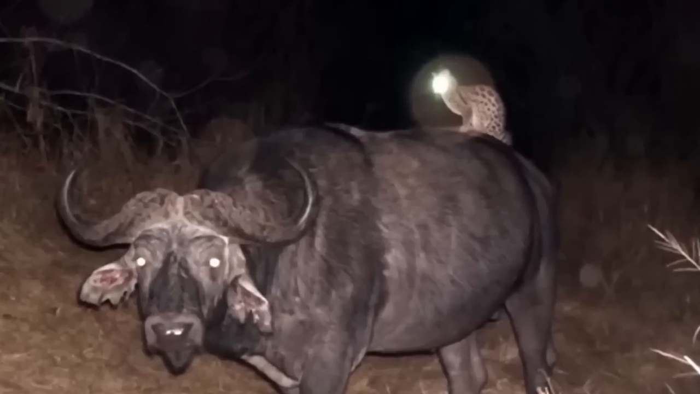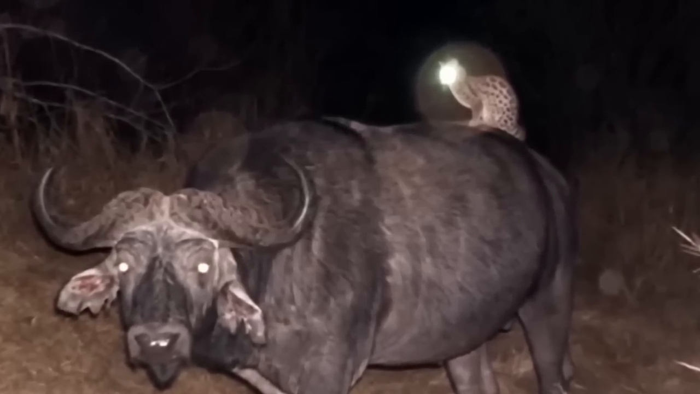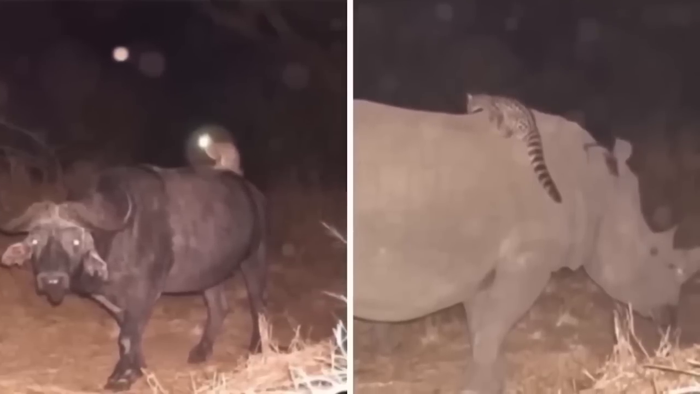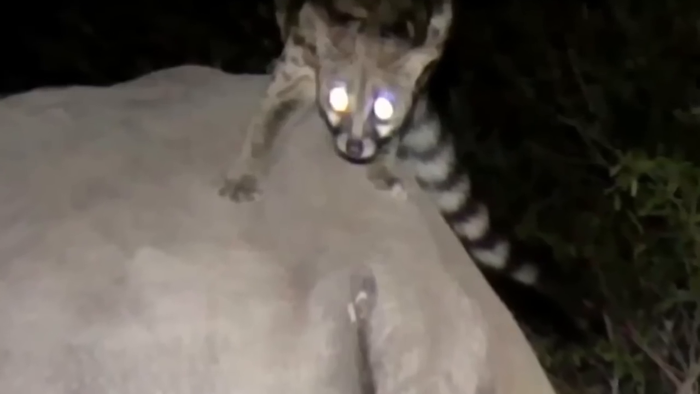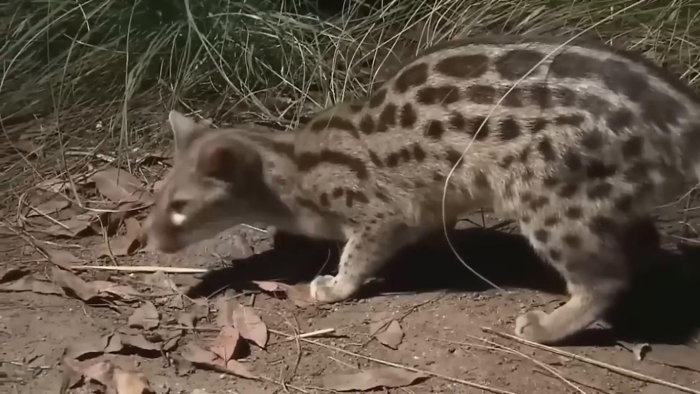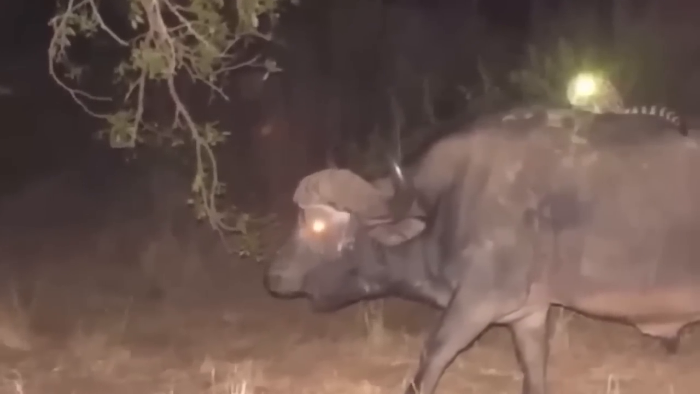When these pictures went viral online, they really got people talking. They show a little cat sitting on top of some big animals, which surprised a lot of folks. Nobody could believe how chill the cat was about it. Some people even made jokes about the cat being the boss of all the other animals. But then some experts gave their 2 cents and said that the cat, which is called a genet, was likely using the other animals as a lookout point to find prey. That's pretty clever if you ask me.